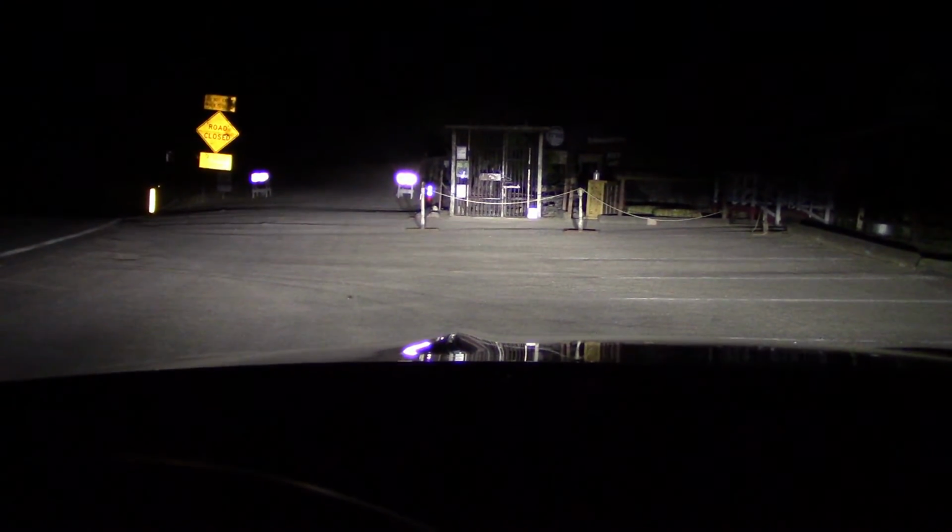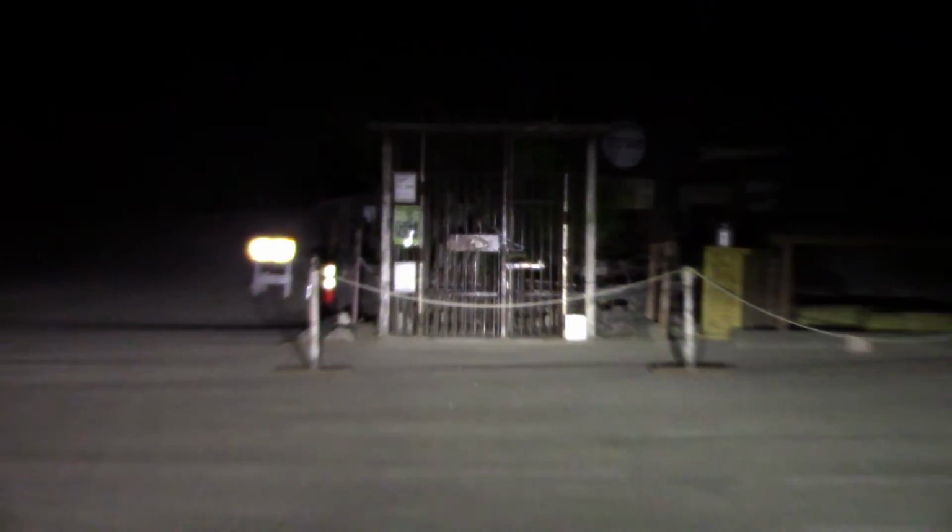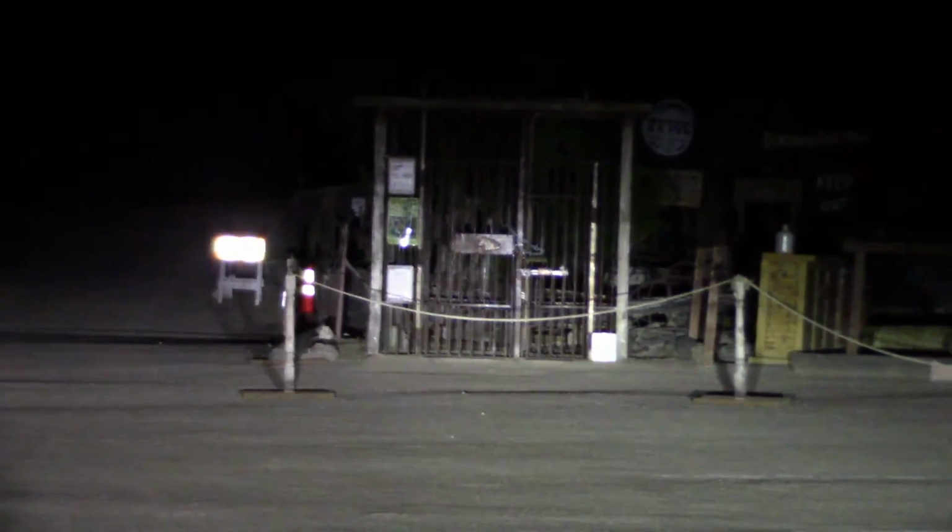Alright, our ultimate test. Can we see the jail? Let's zoom in. Can we read the jail sign? Yeah, just barely. With the high beam on, with low beam, the cutoff's a little bit too low. So it kind of passed the test.